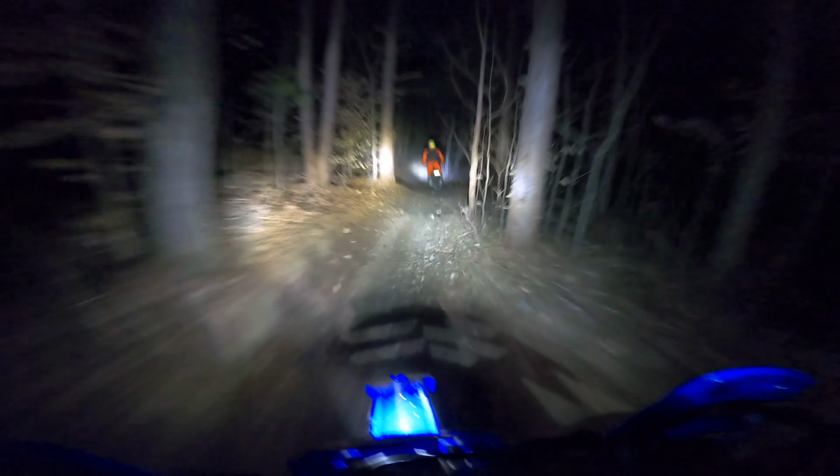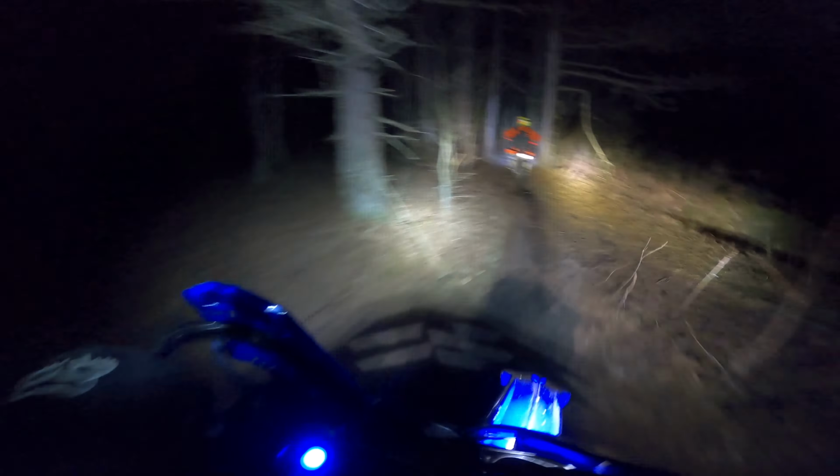Night ride with the new headlight. Alright guys, as promised, the first night ride with this Baja Designs headlight that I just put on the bike. But first, listen to these frogs. Those things were so loud.